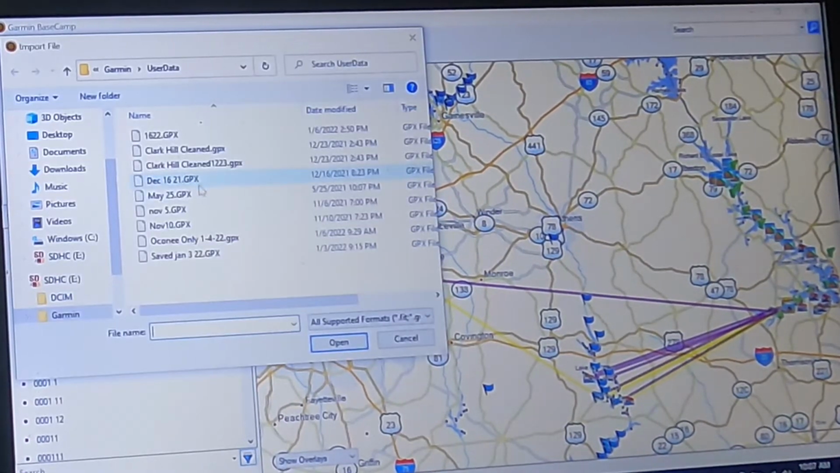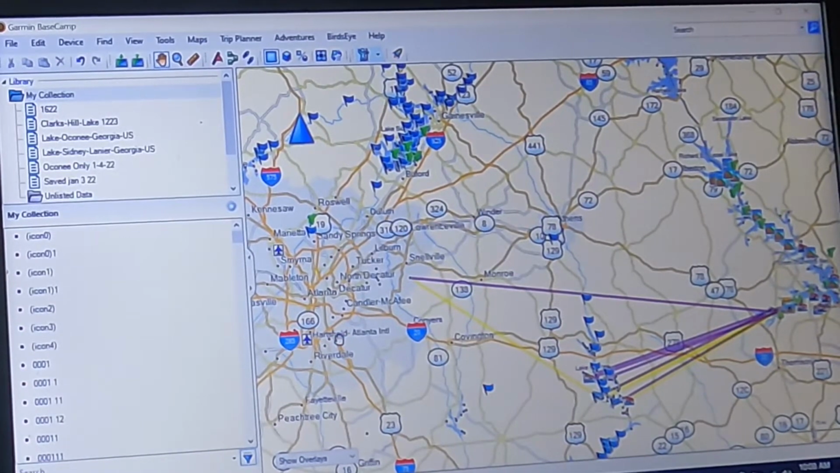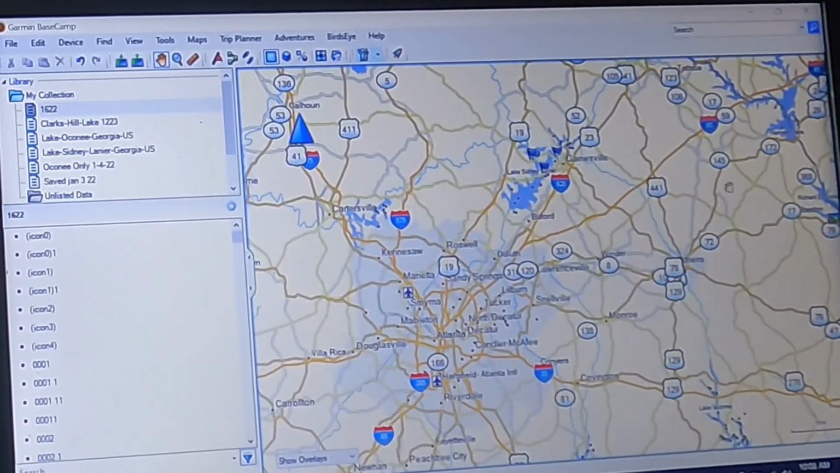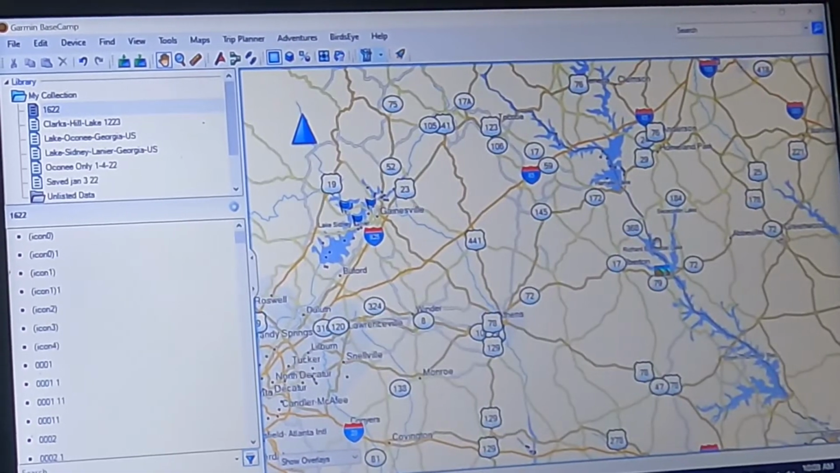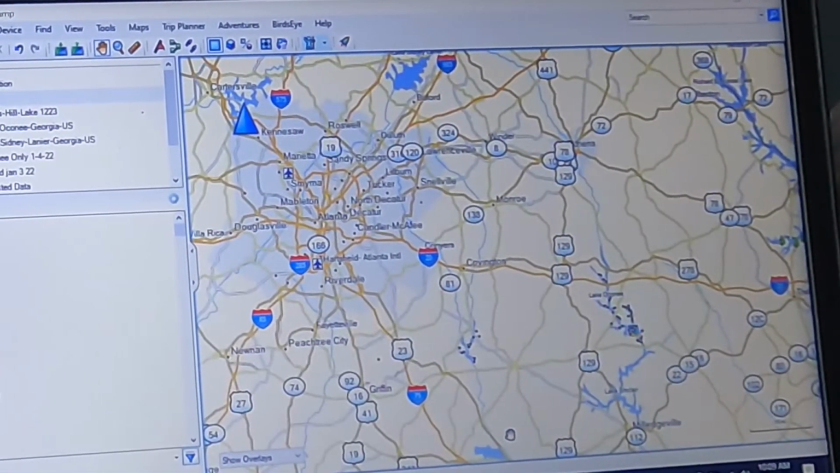And I just saved that file 1622. Here it is right here. So 1622 GPX. I'm going to go ahead and select that file, and it's going to import all that data in here under my collection in the library. Now, when I click on 1622, here's Lake Lanier up here. Here's Lake Hartwell. This is Clark Hill. But all of my data is now on here.